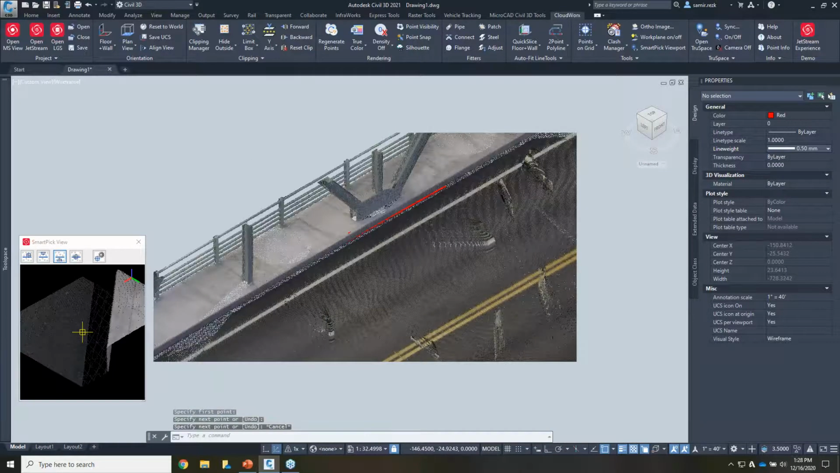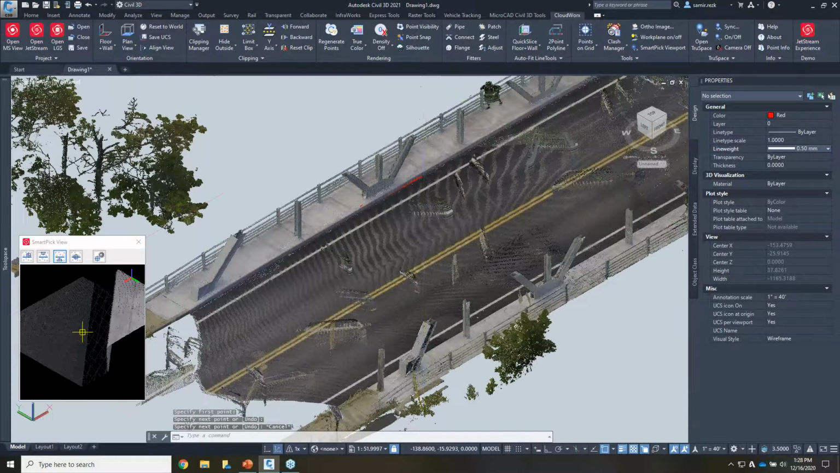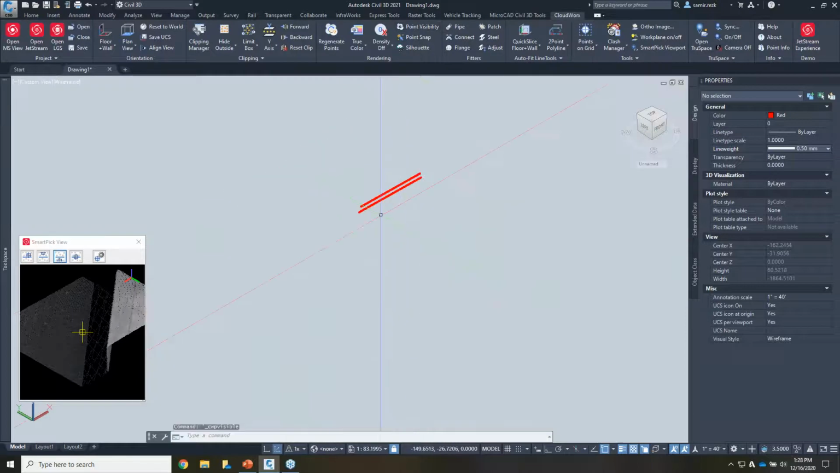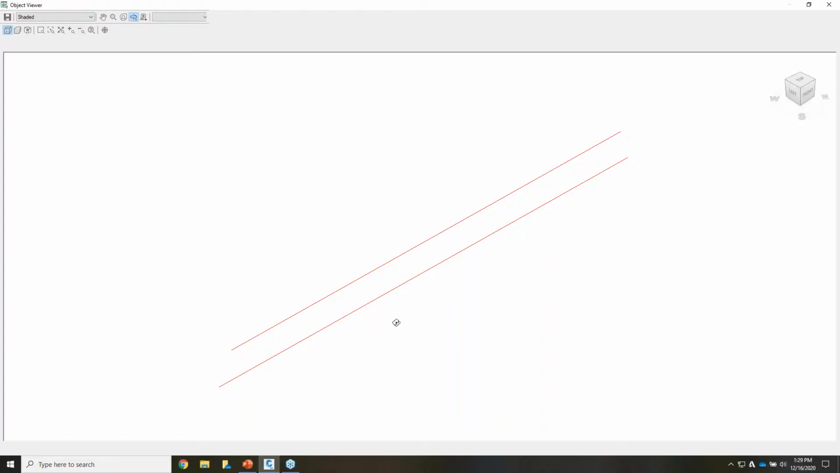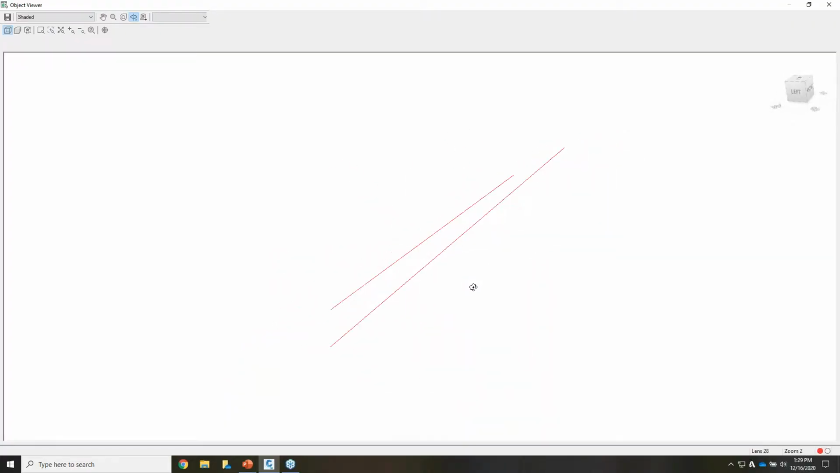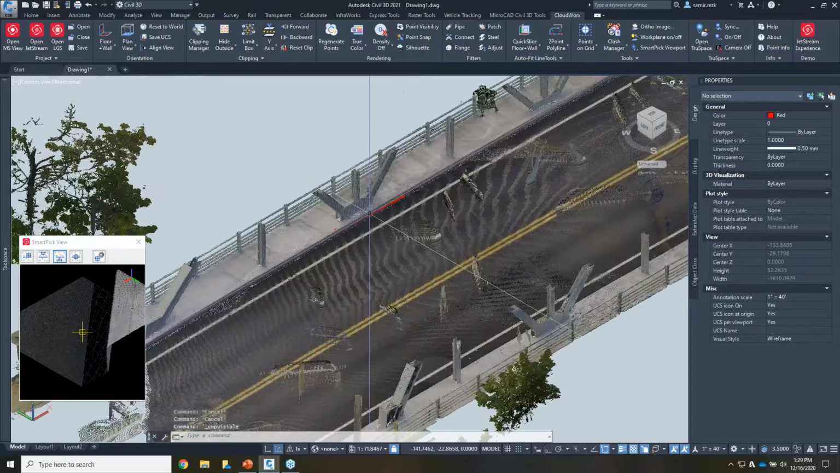There's a simple toggle to turn off the visibility of the point cloud. If you want to review the line work that you created, I can turn off the point visibility. I don't need to unload it or anything. And there we have the lines I've just drawn. That was a pretty simple two lines, but you would continue the tracing. I traced it pretty badly. Let's do that one more time.